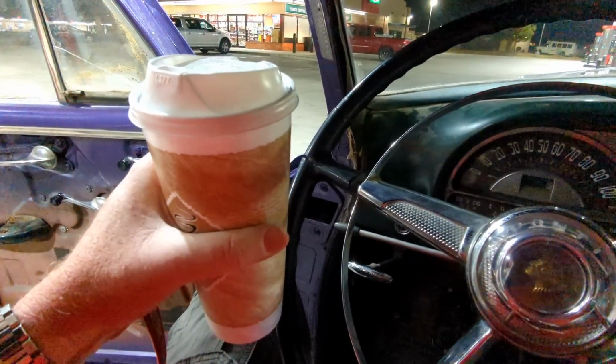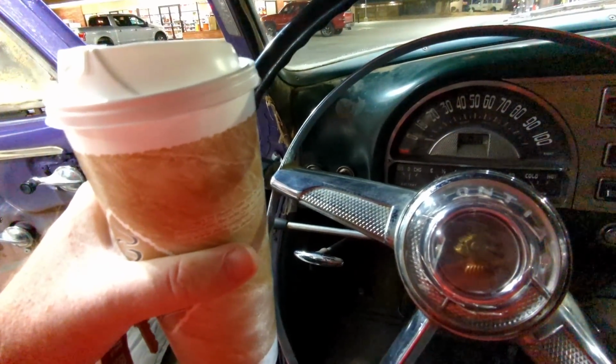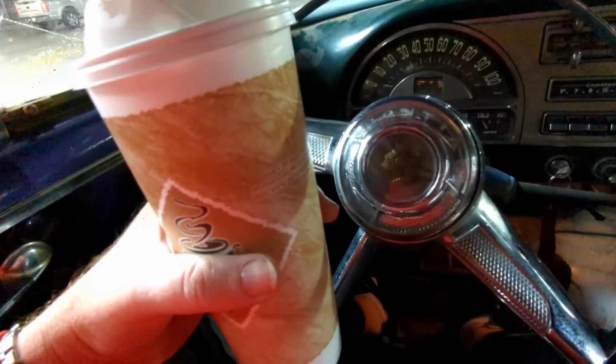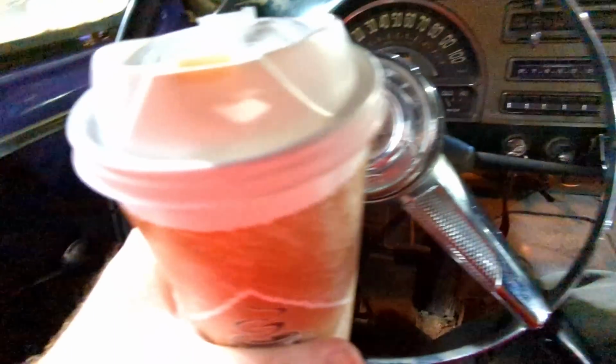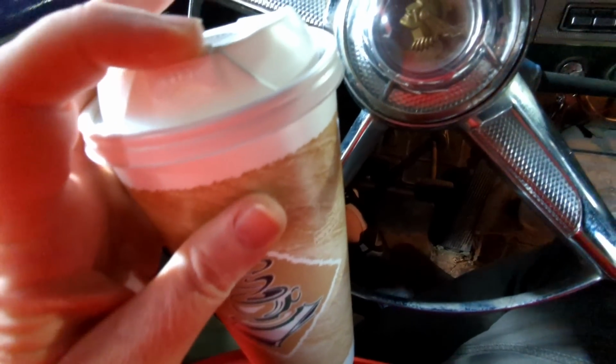Which is going to be interesting because I don't have a cup holder, so I'm going to have to hold this. Shit. We'll figure it out. So, yeah, I'm officially effed. I don't know what I'm going to do with this coffee. I'm going to have to put the cap on it and hope it doesn't spill. We're gonna have to drive back.